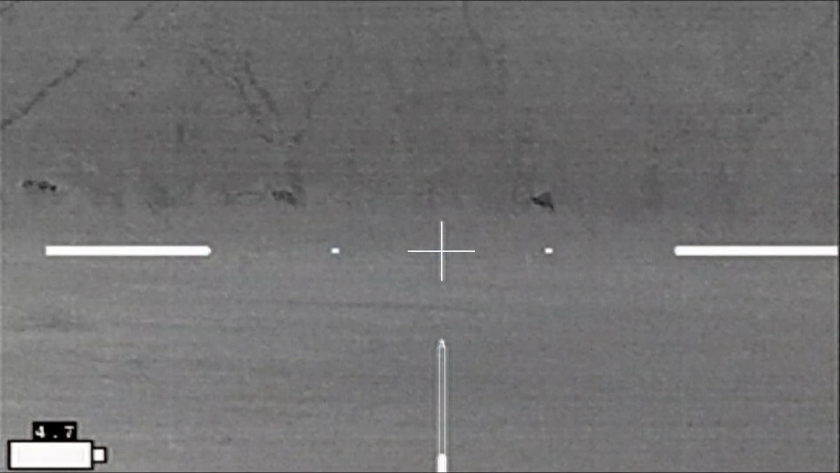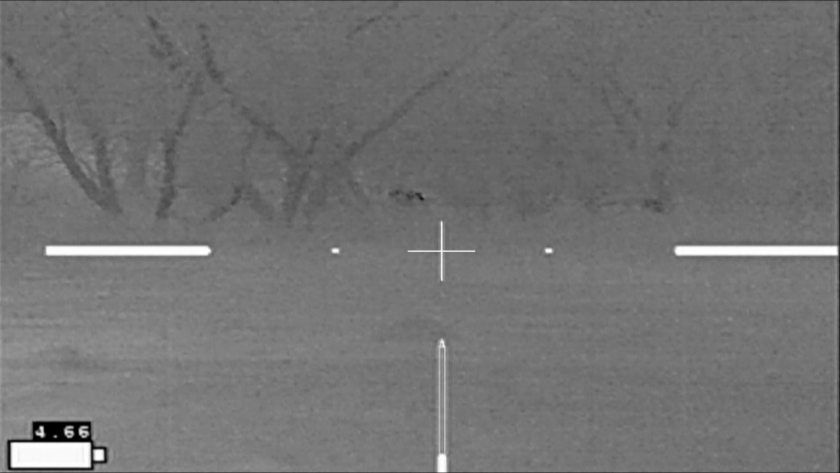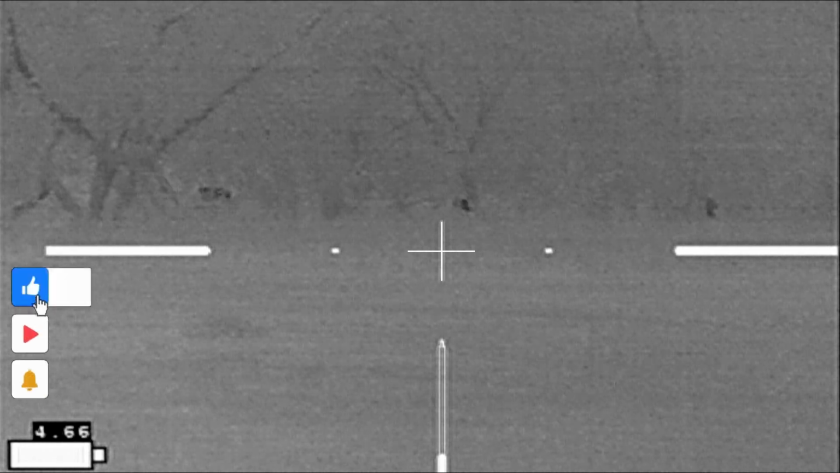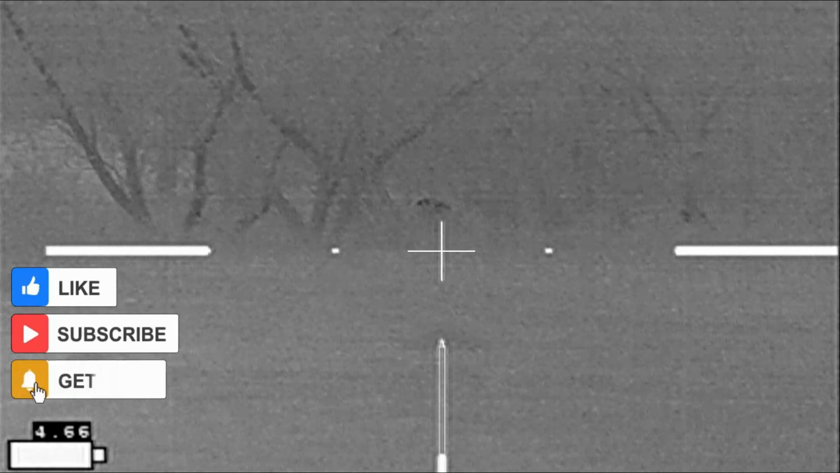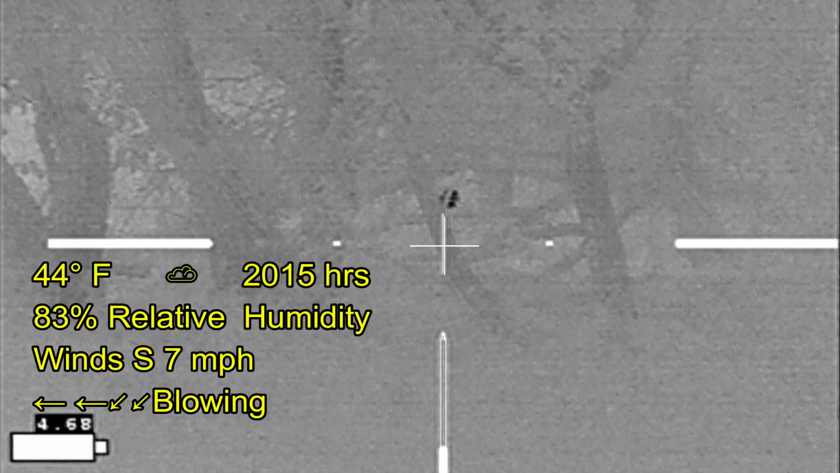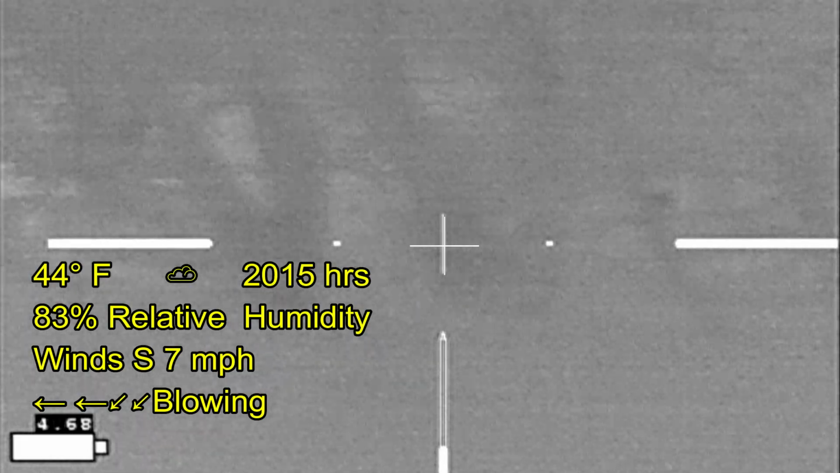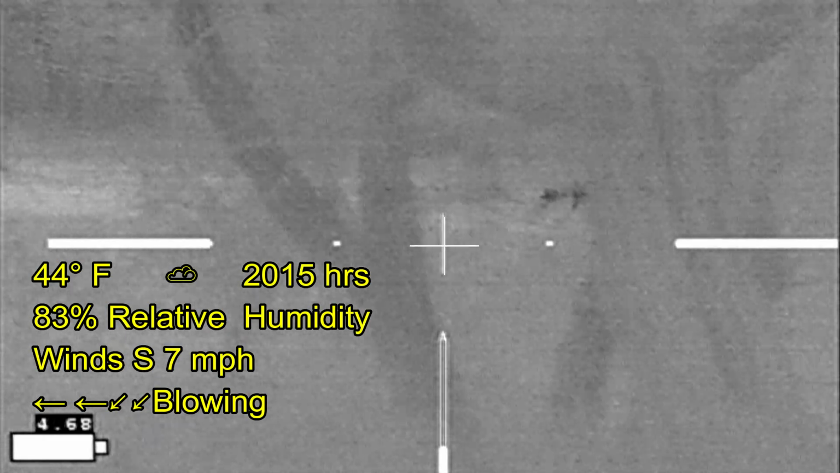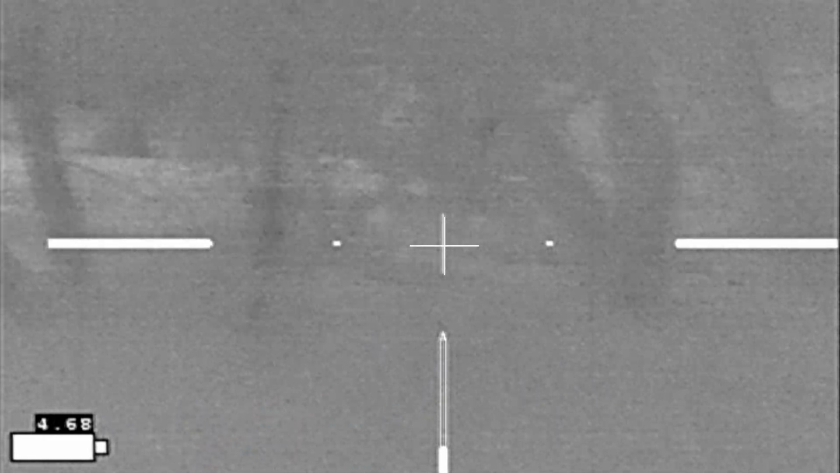Moving on to my next property, you usually don't see hogs hanging out with the deer. Deer, pig. However, once in a while you will find a hog hanging out with the deer. At this point I've moved up, and one of the deer has moved out of the area and there's still one staying behind.